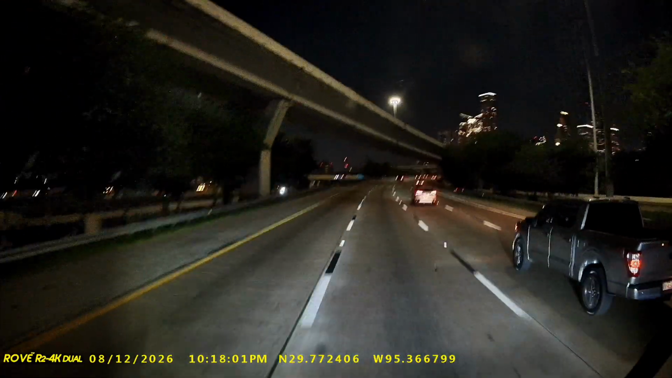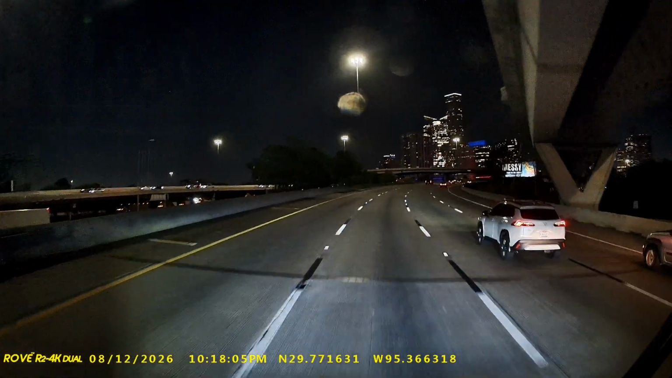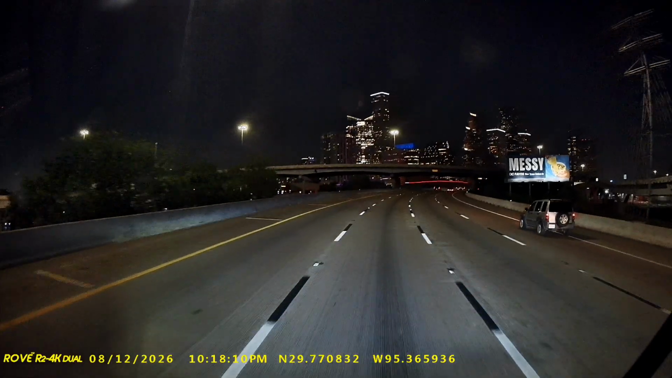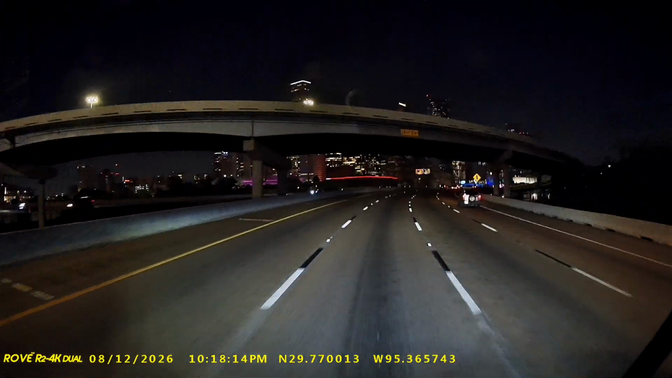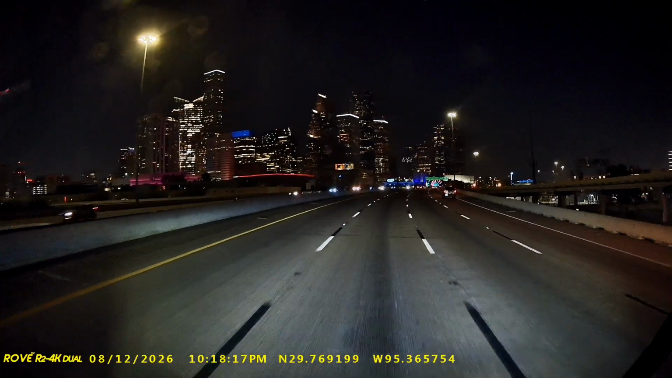Rolling through Houston after dark. Downtown shining like a million sparks. Big wheels turning underneath those city lights. Motorcoach rolling through the Houston night. From the driver's seat, man, that's one hell of a view.